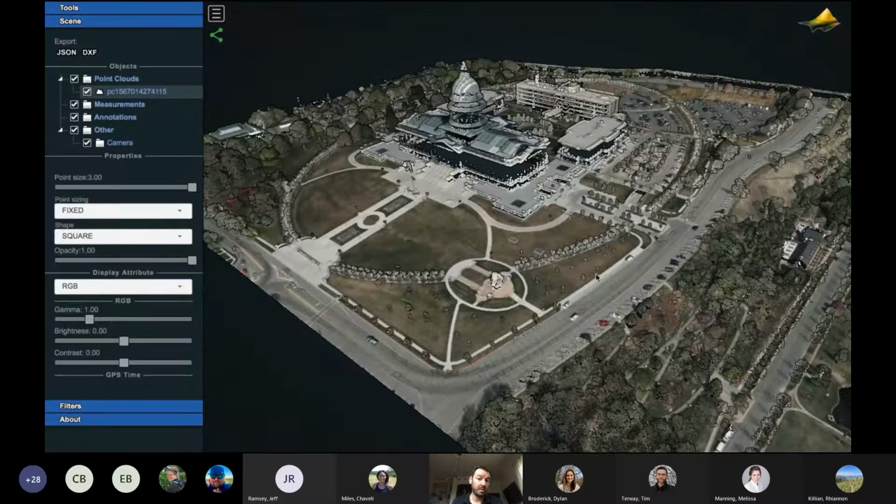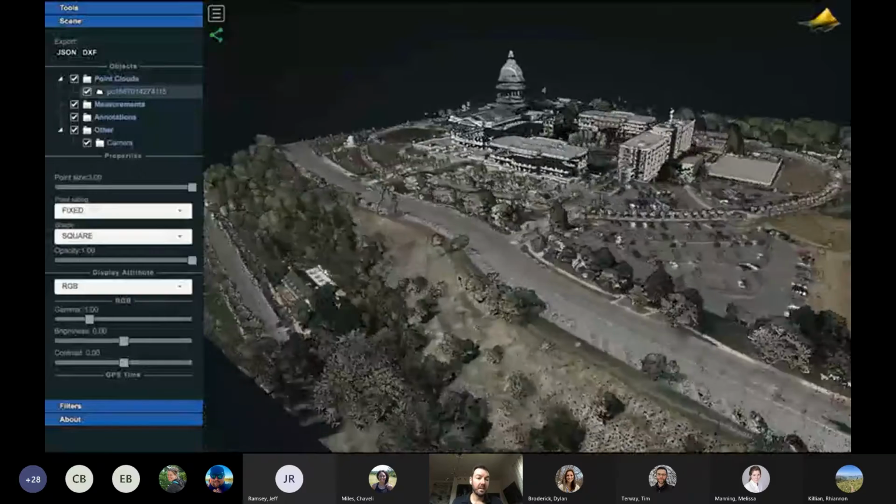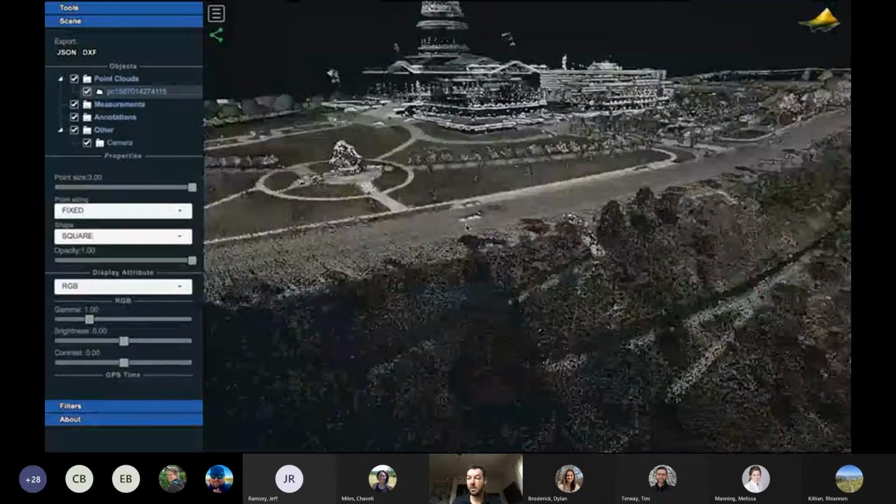This interface is really cool. It makes it really easy to explore data sets. You can cut profiles through data. You can change how the data are displayed. And it's all, again, running in the web browser. So this is not a viewer you download.